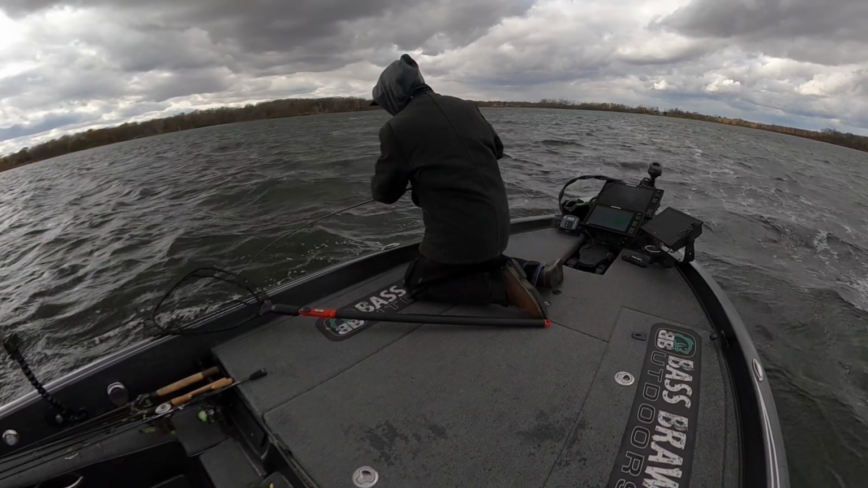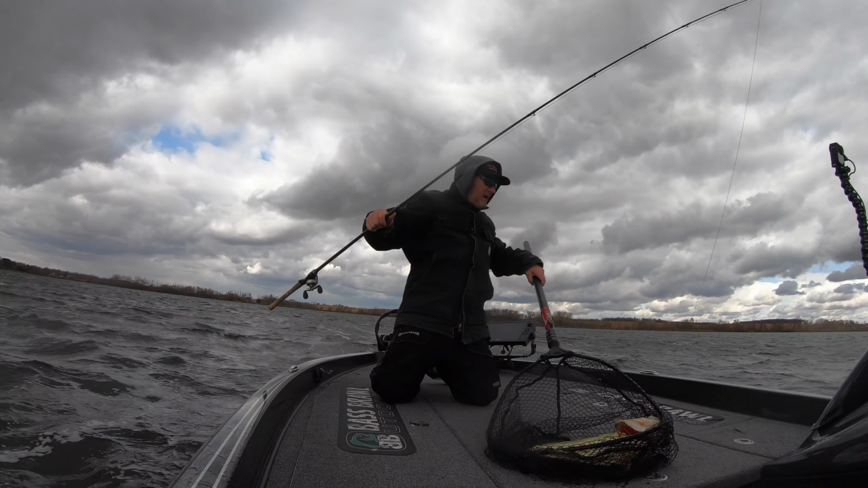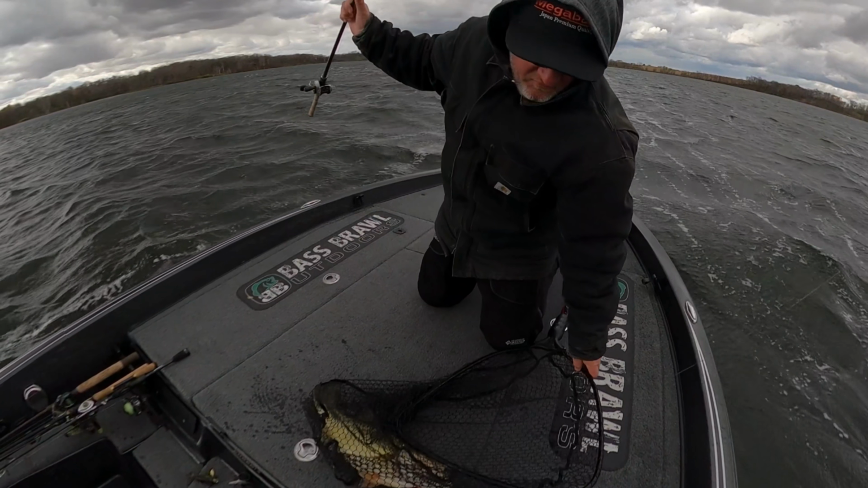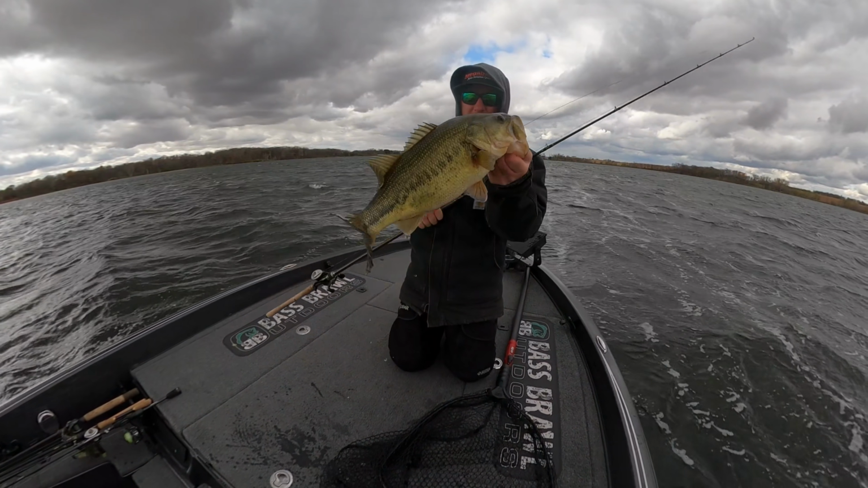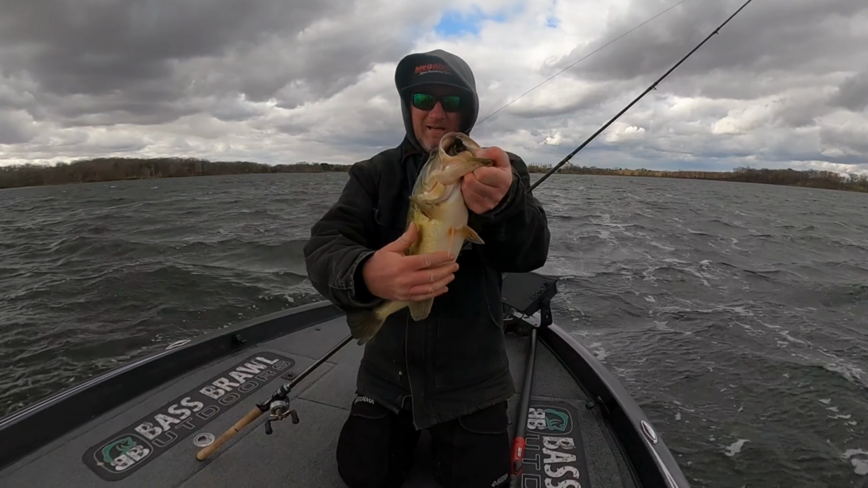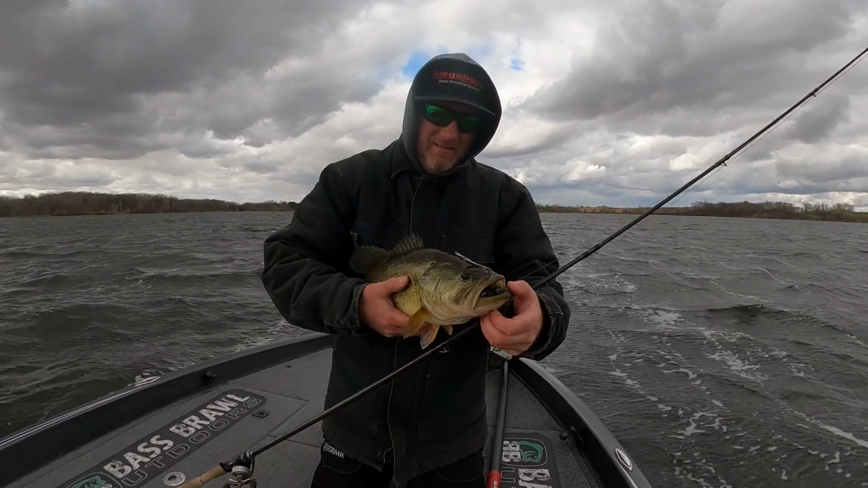Oh, it's a big one. Oh. That's what I'm talking about right there. That makes those frozen numb fingers feel a little better. Oh yeah. Mouthful of Spark Shad and AT jig right there.